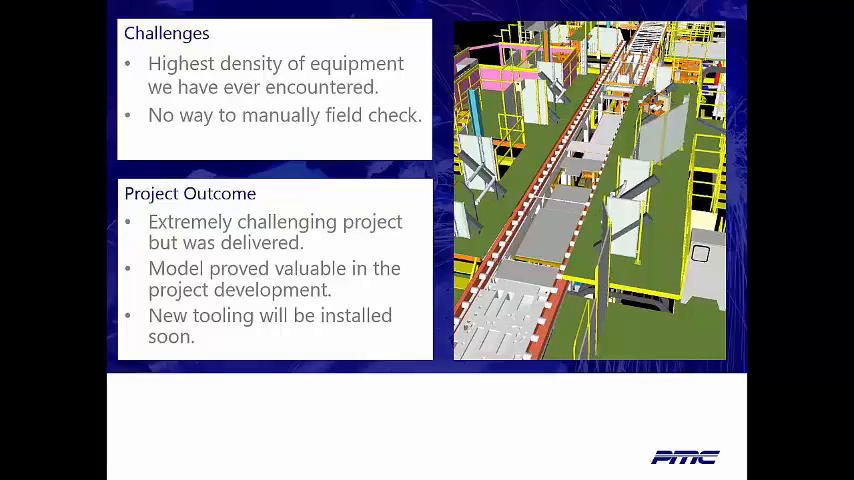So the challenges, like I said, this is the most complex, densely packed equipment I've ever encountered. I believe we were told this particular cell has been around for around 20 years, and over that time has just become more and more densely packed with equipment. And the reality is, from the client's perspective, manually field checking this was probably not an option. In a minute we're going to talk about what we project those hours would have been to manually check it, but you would have ended up with a very different deliverable, far less all-inclusive than what we provided.